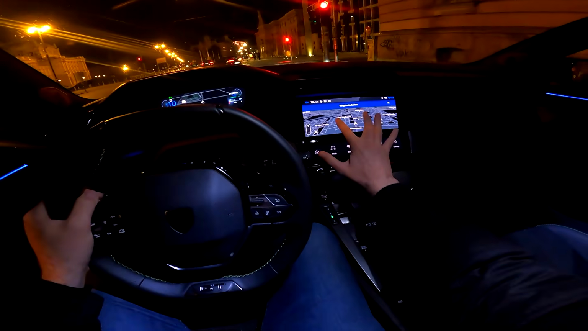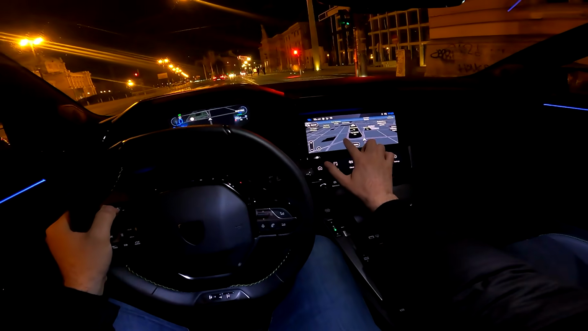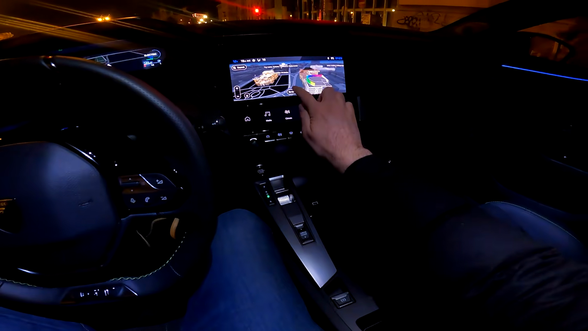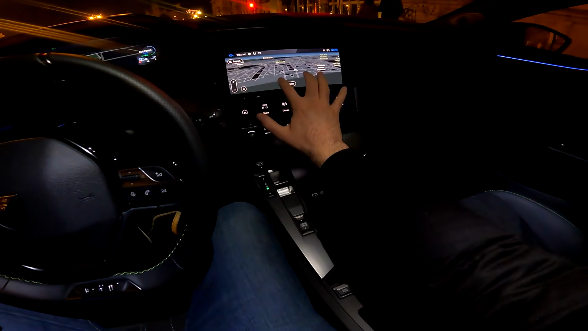The navigation. You have the lovely 3D shape of the buildings. Look at this, the National Theatre on our left, and you see it here in person as well. Let's recenter here.